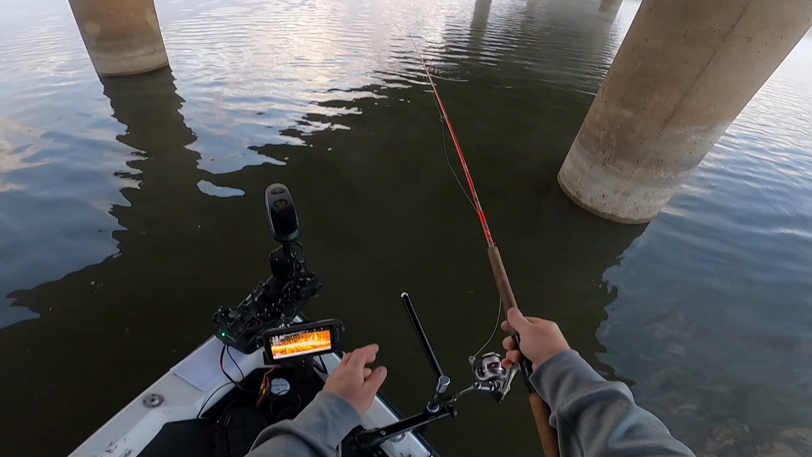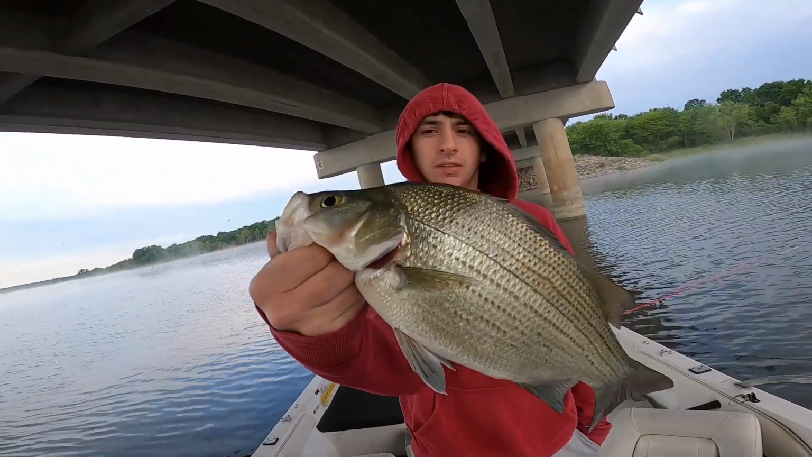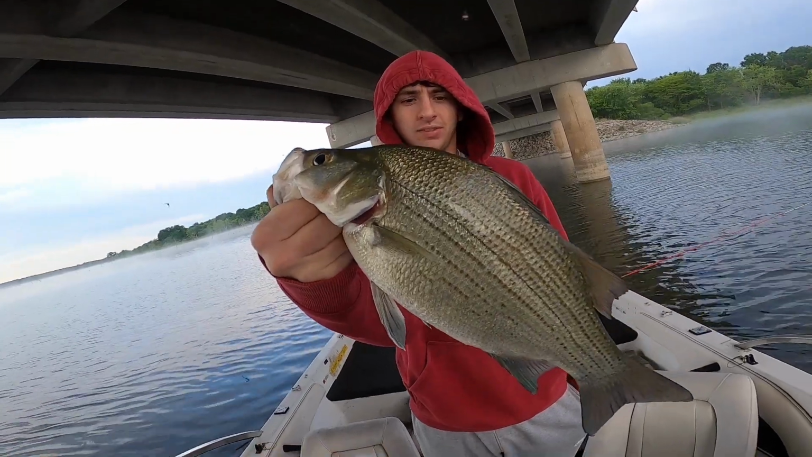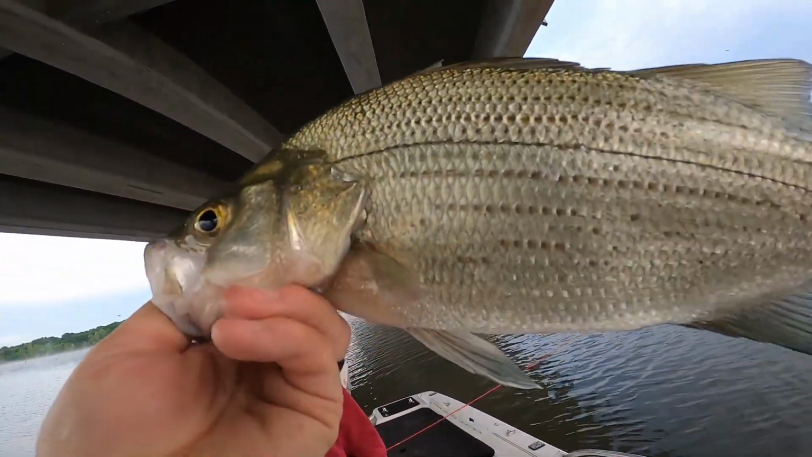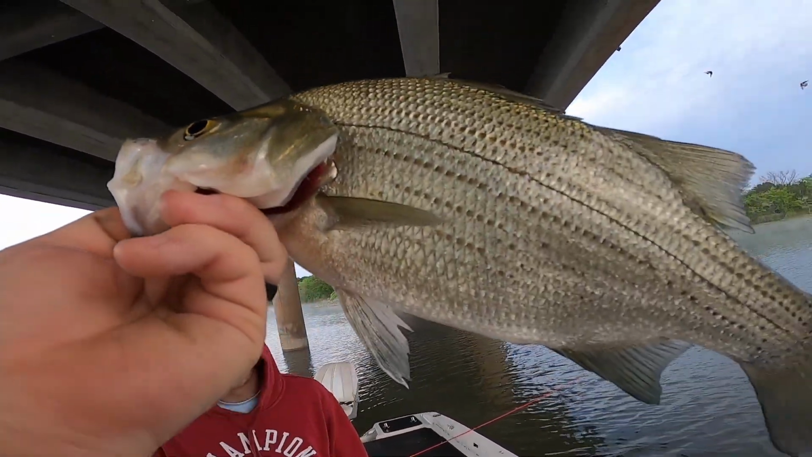Oh man, is that a catfish or something? Check out that beauty. My GoPro battery died right when I hooked into this thing, so it was a lot of fun, but I didn't get the catch on film. But I mean, that's a really nice, probably a good couple pounds at least, white bass. So that was a whole lot of fun.